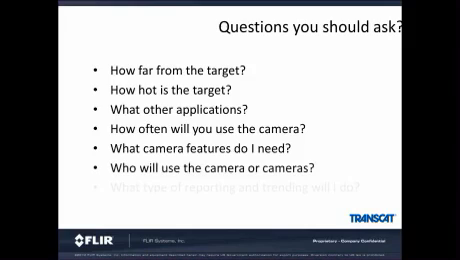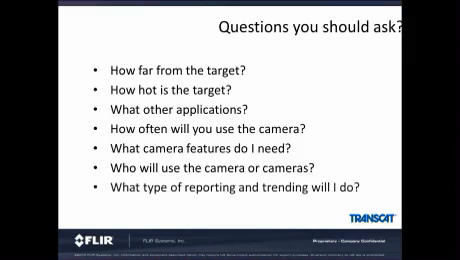And lastly, who will use the camera? Will it be someone in reliability, or would it be an electrician just doing spot checks on electrical components? What type of reporting and trending will you do? That would depend on the type of camera you would want to archive and database the images that you would like to recall later.